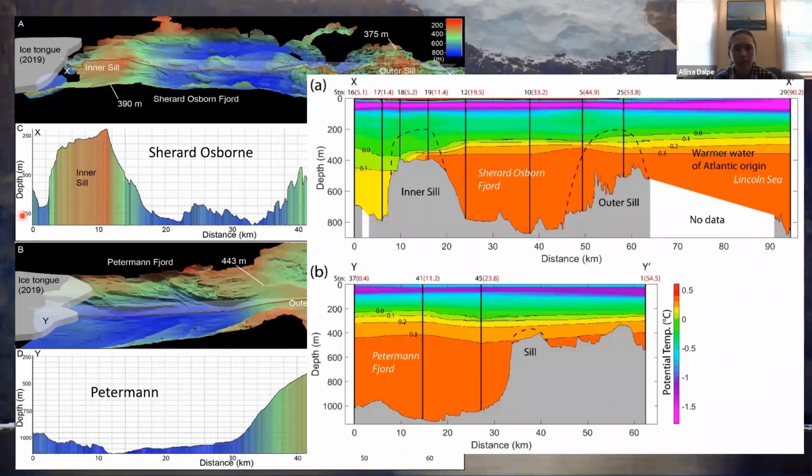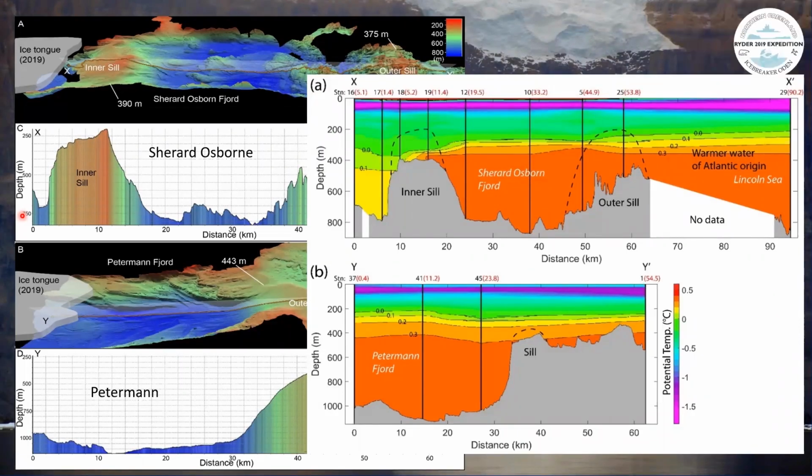I always had one last question, and I don't know if anyone knows the answer to this, but did Icebridge or anybody ever do ice penetrating radar? And what is the Ryder Glacier grounding on now? Is it another sill further upstream, or do we know anything about the shape of the bed under the floating ice shelf or under the actual glacier?